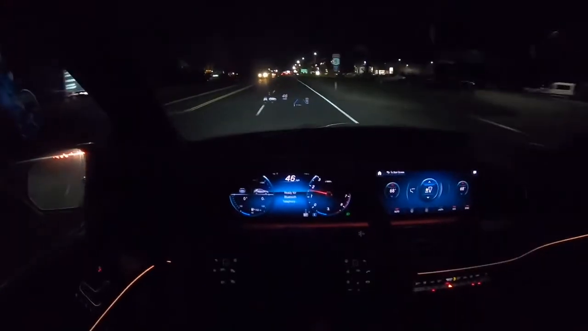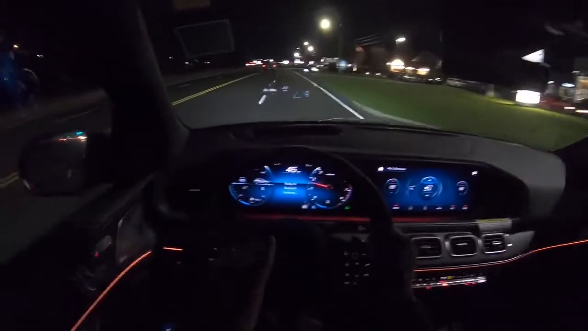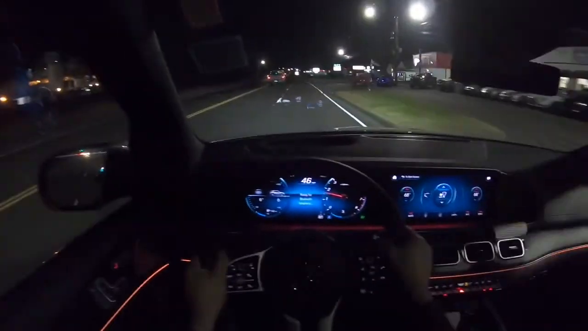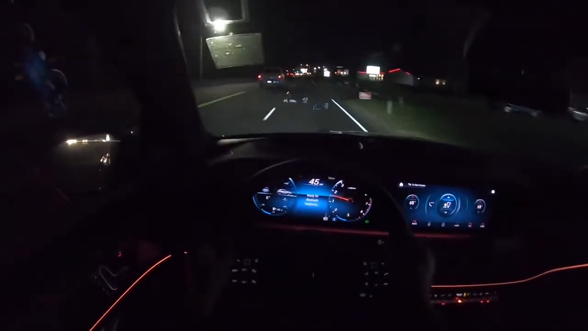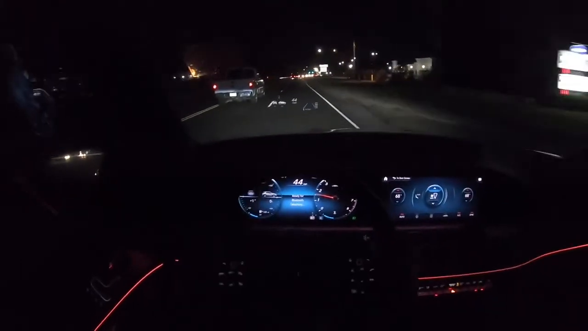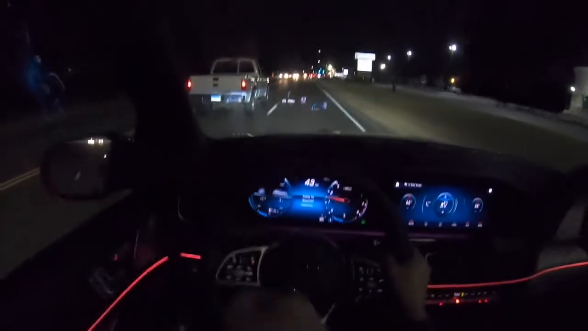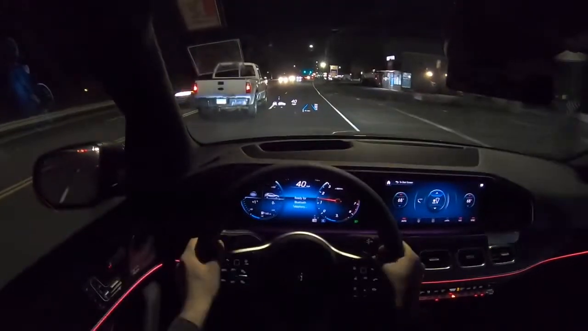The wind noise and the tire noise are almost non-existent in this GLE. It's super quiet. Probably this is the quietest SUV that I've ever been in. It's very quiet, very soft. The suspension is nice and soft. Seriously, over bumps you don't even feel them. And I love the heads-up display. It's nice and big. Tells you the miles per hour and tells you that you're going north or south. And overall, seriously, a really nice SUV.